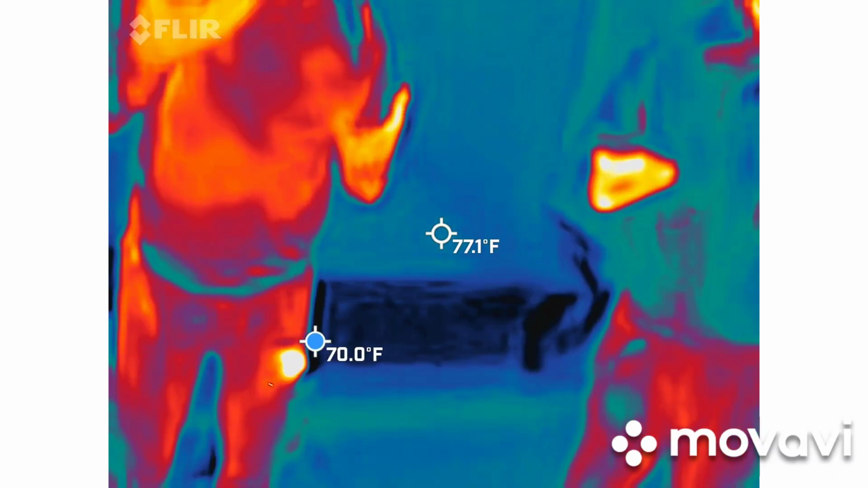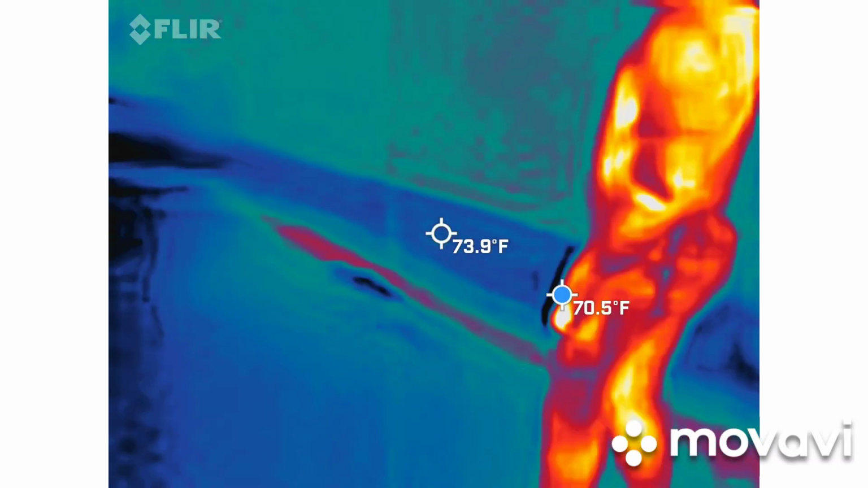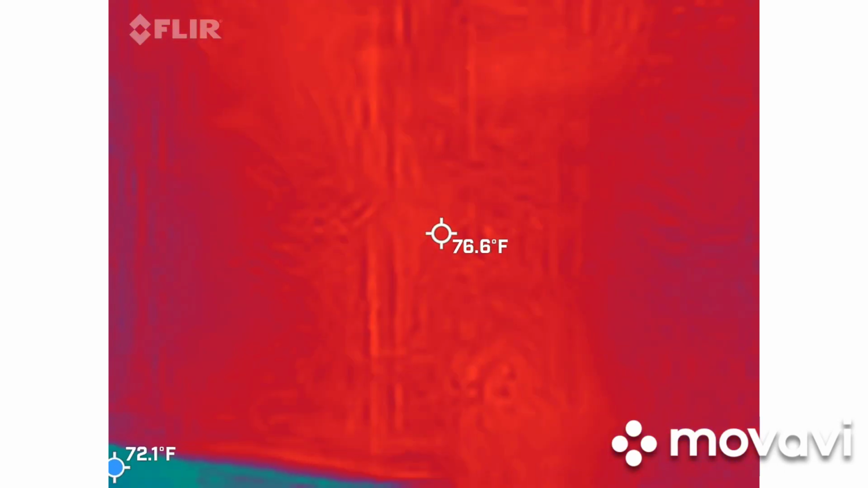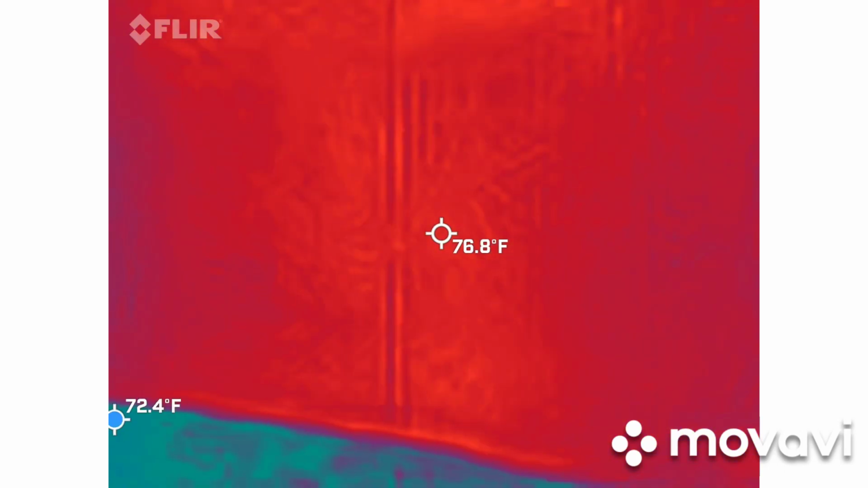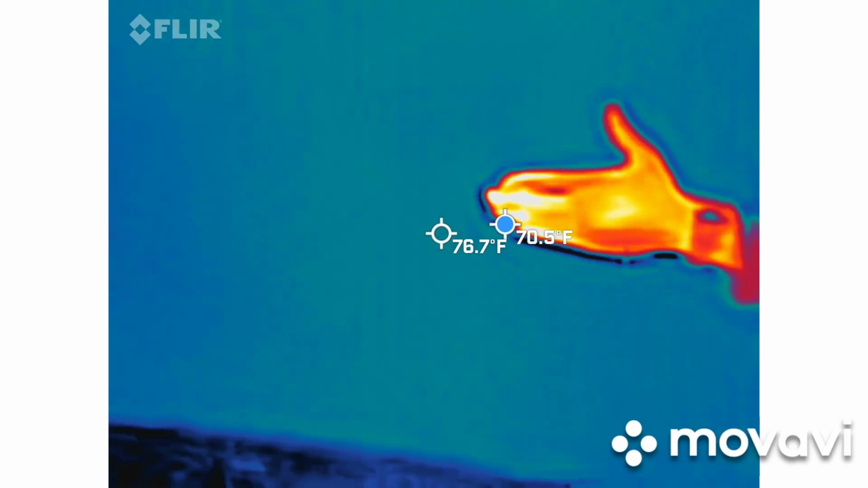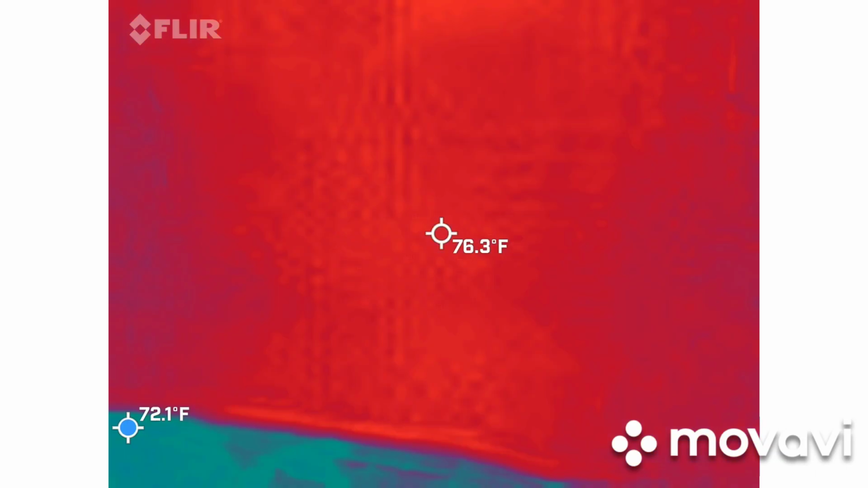So when somebody warm is in there, it's going to give an array of color to prove a point. Come over this way with me for a sec and point your camera at this wall. Leave the tree out of it if you can. You see how it kind of went red? Yeah. I'm going to put my hand into view. Watch your screen and watch what happens to the wall. Did it turn blue? Yes. Okay. So there's science for you.